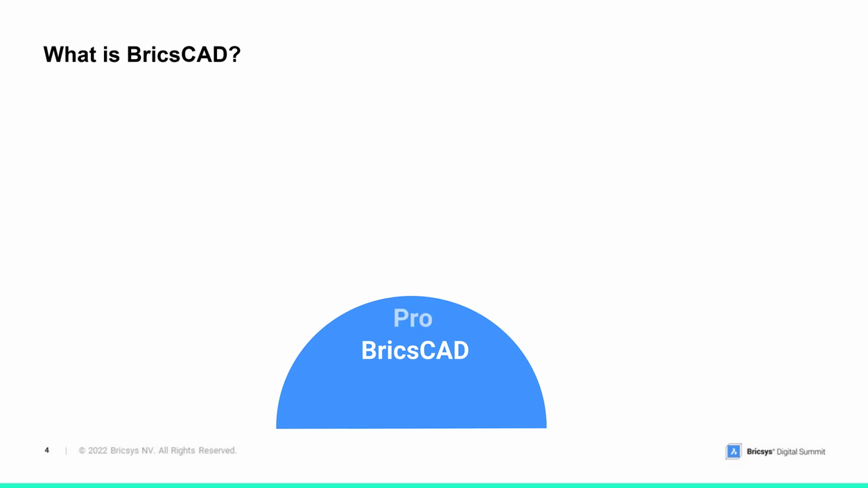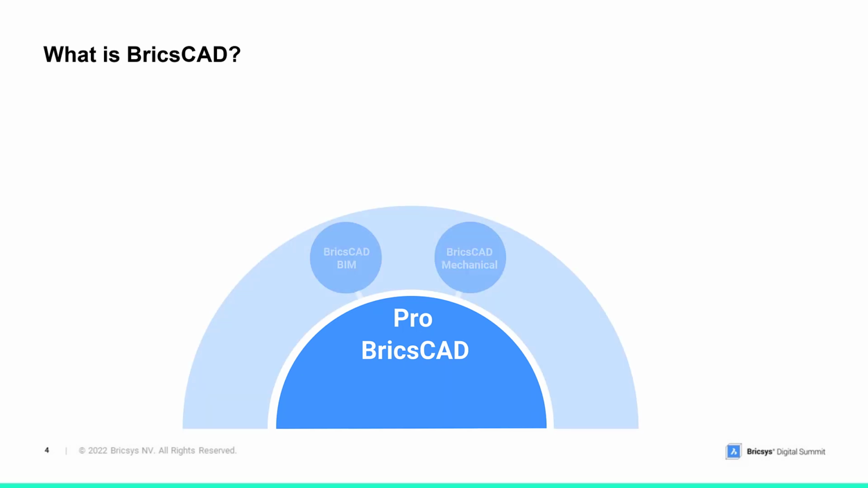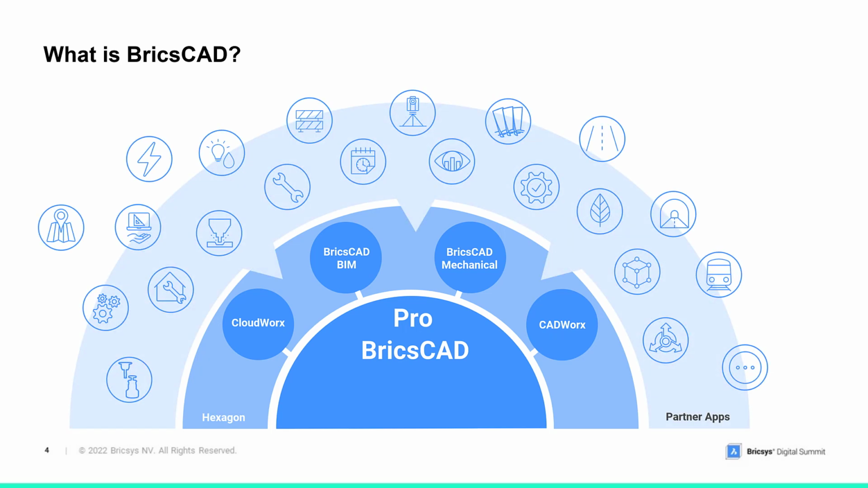At the heart of this all-in-one design platform is BricsCAD Pro. This is our fundamental, powerful, innovative 2 and 3D design solution. As well as being a great all-around CAD product, it also provides the engine which powers the BricsCAD platform. So it's where all our specialist BIM and mechanical solutions sit as well. The Pro platform engine also integrates seamlessly with other Hexagon apps, including CloudWorx, CADWorx, and many others.